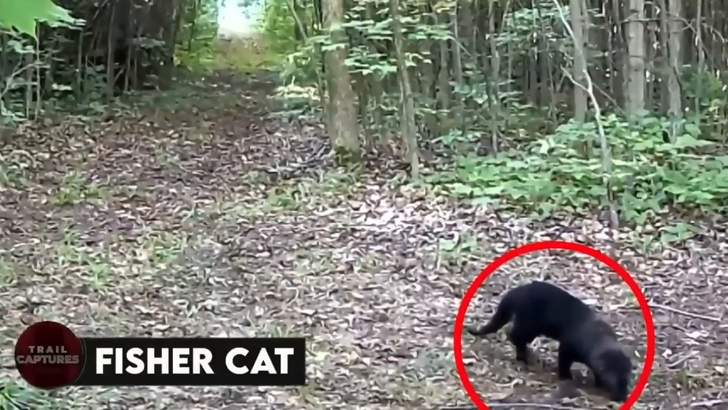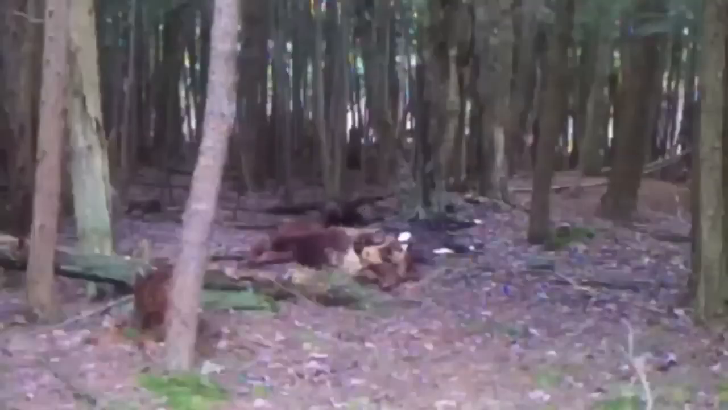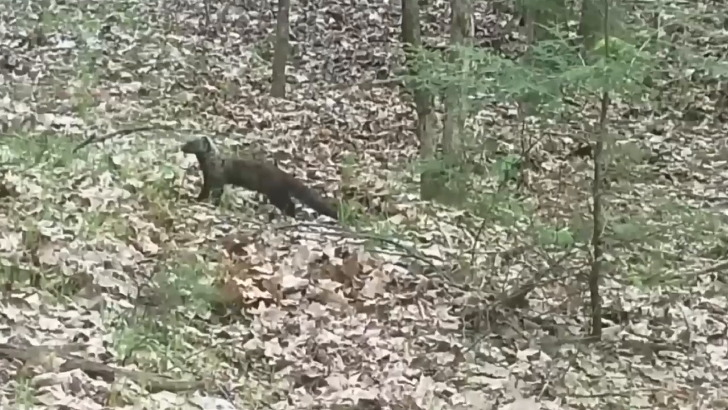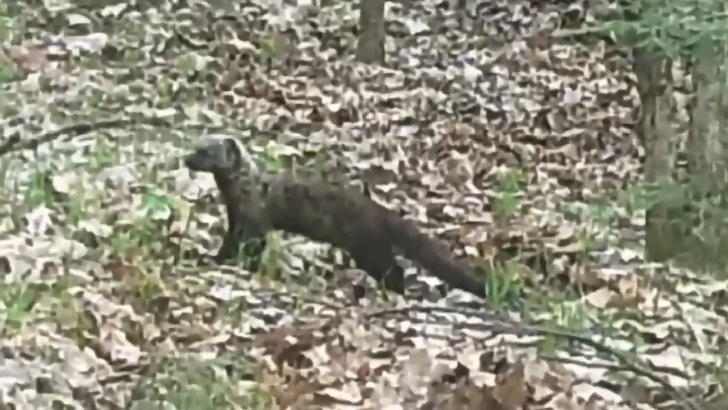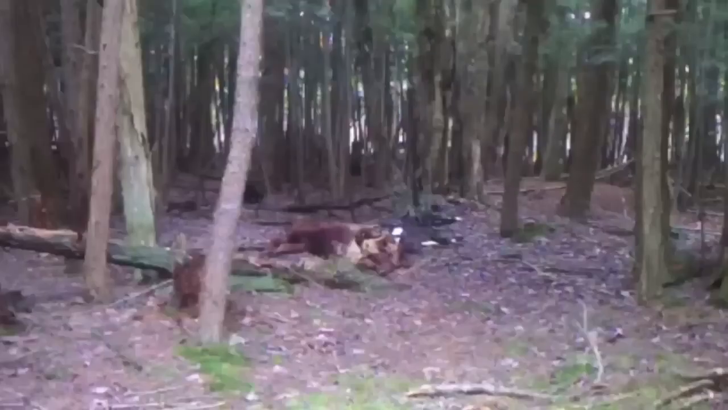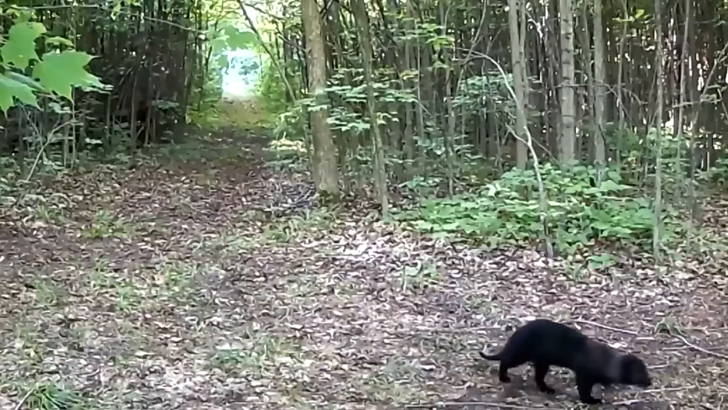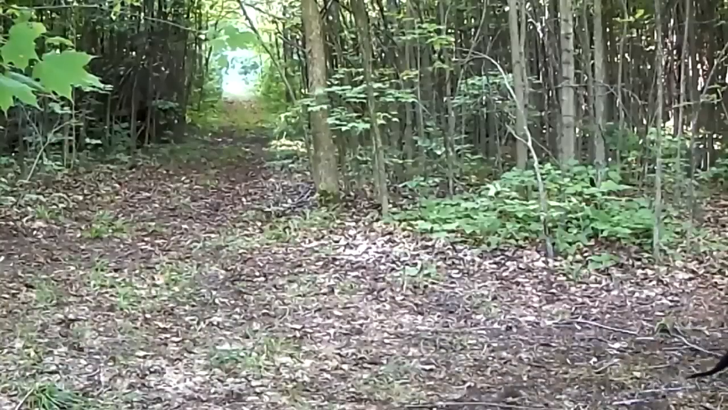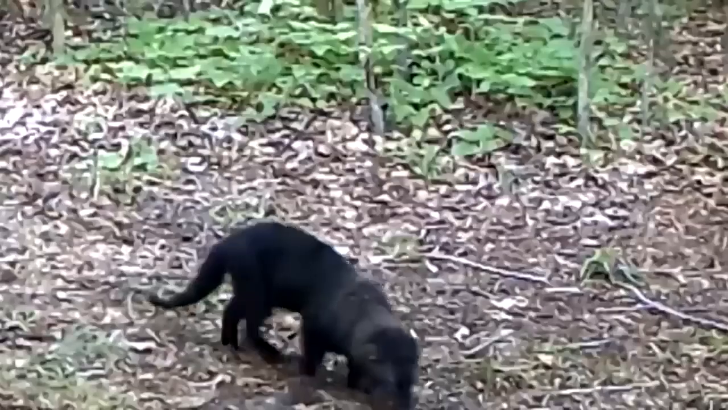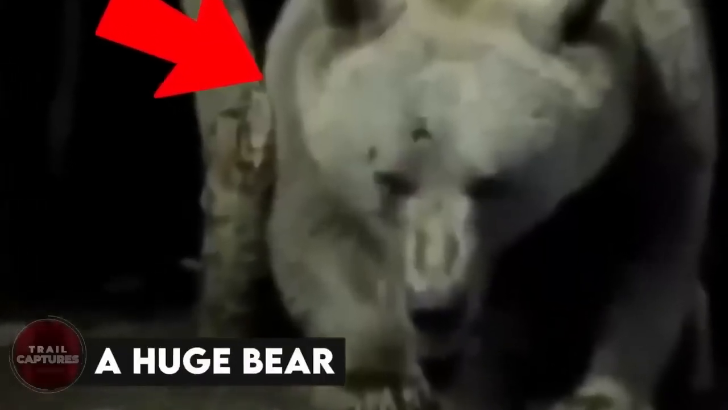Fisher cat. Not everyone knows that the animal caught on this trail cam is a fisher cat, and for months after the video was uploaded, the animal was considered unknown and undiscovered. But we're here to tell you that this isn't an unknown animal, and in fact is a species that's not found everywhere. They are not, however, considered felines. Just because of the way they look, they have been termed fisher cats. Weird, right?